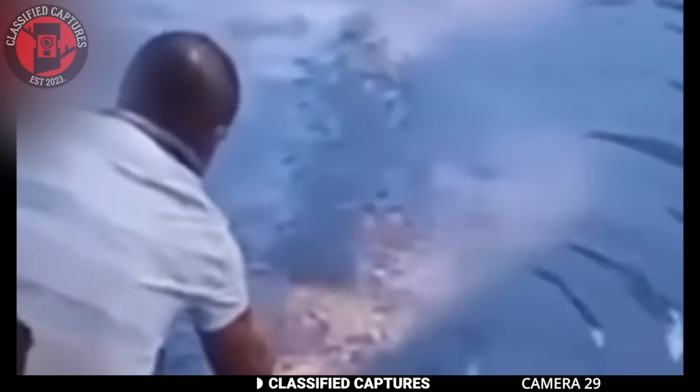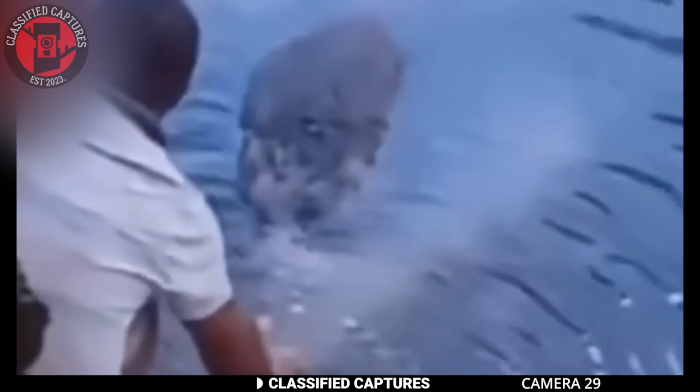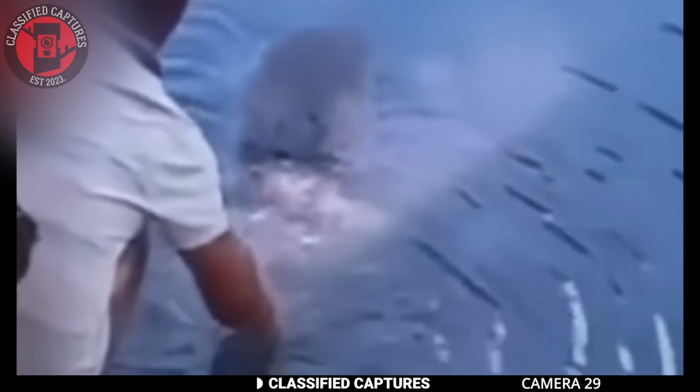On the other hand, if it's just a large fish, the situation takes on a completely different tone. Perhaps the man is aware of what's really in the water and is just interacting with a curious but harmless aquatic creature. It's hard to say, but what do you think is happening here?